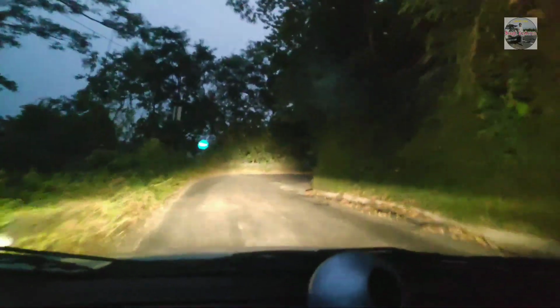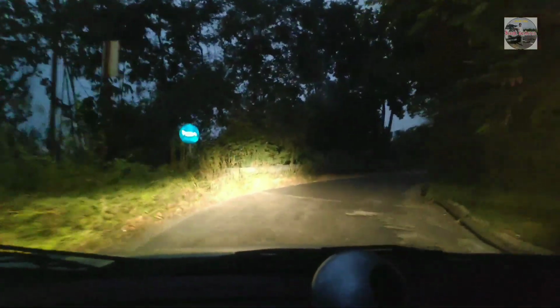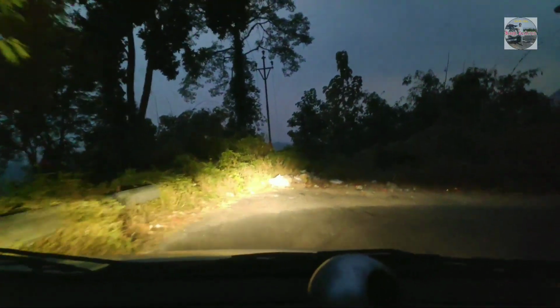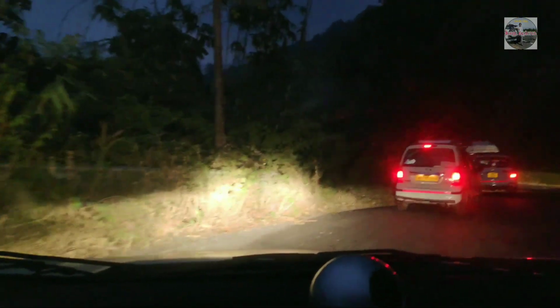So these were about the upper visibility of both the two lamps, and to be very honest, I have never faced any issue with these lamps and they provide a great illumination during night driving.